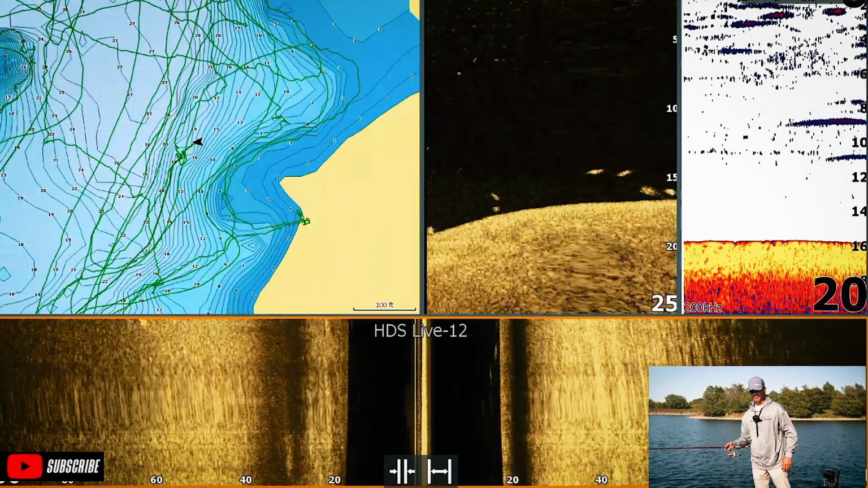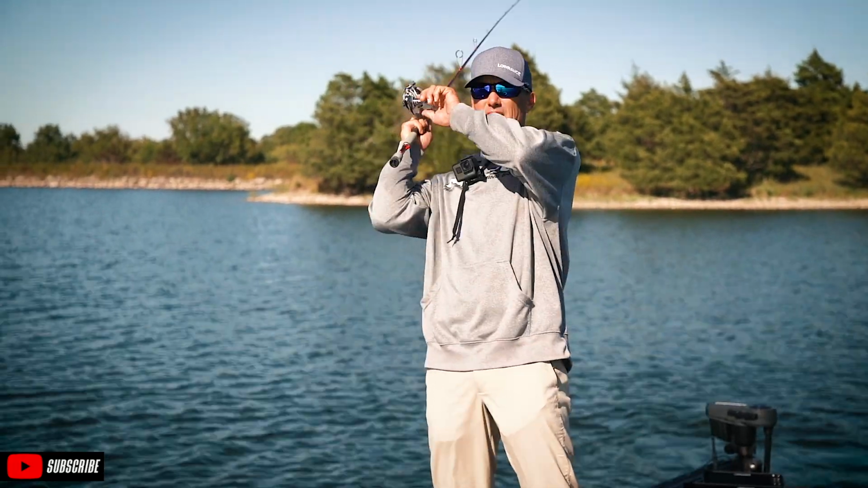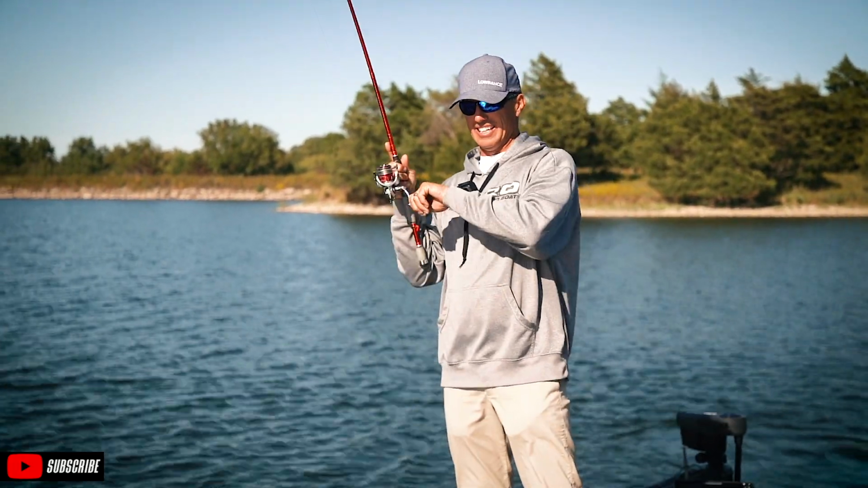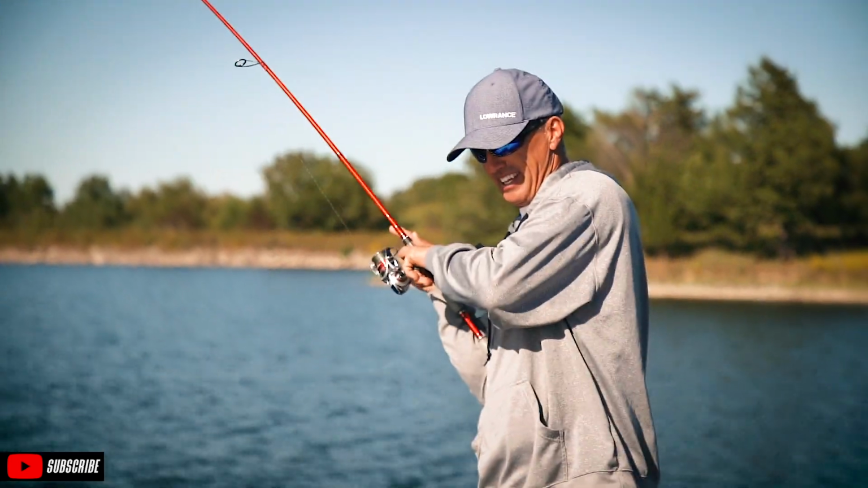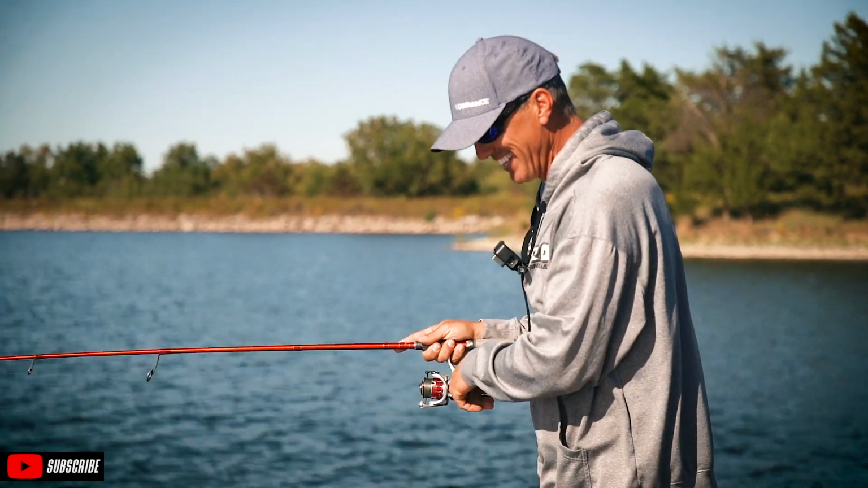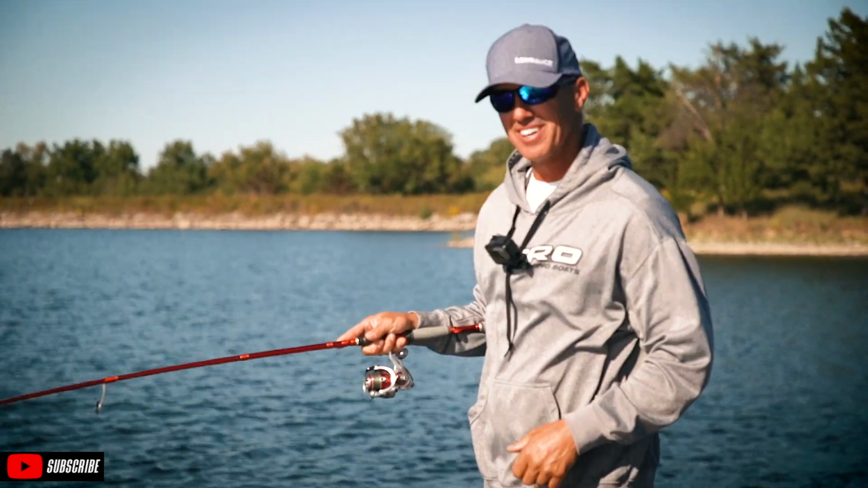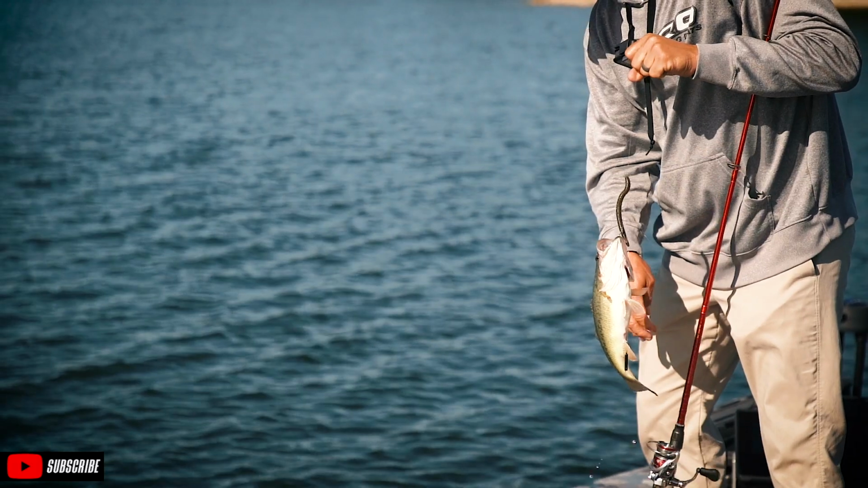Saw some on my down scan in the back. There's the bite. Oh, gosh darn it. I am horrible about not getting that line over in my spool. How many times have I set the hook today and my spool pops open?